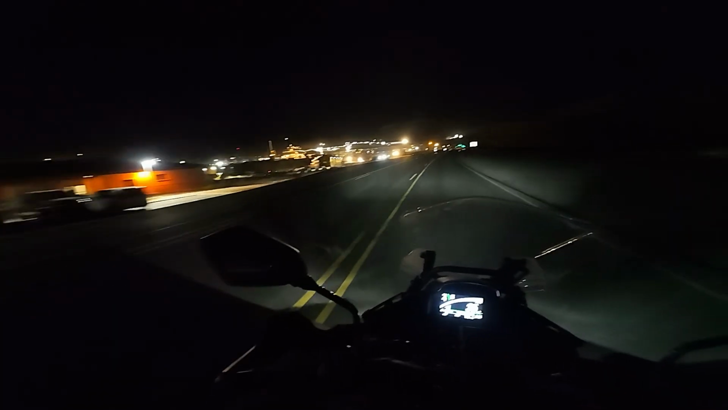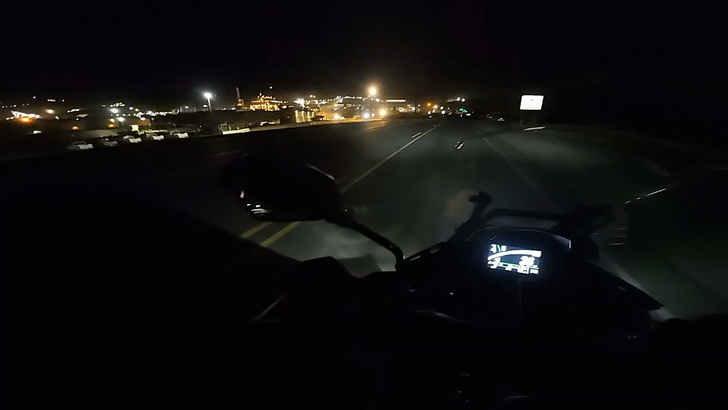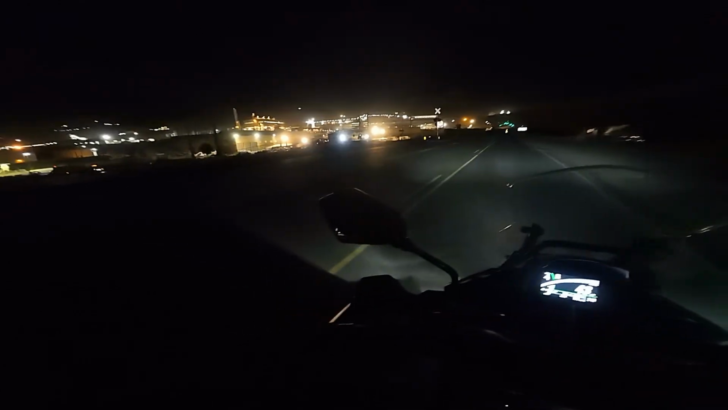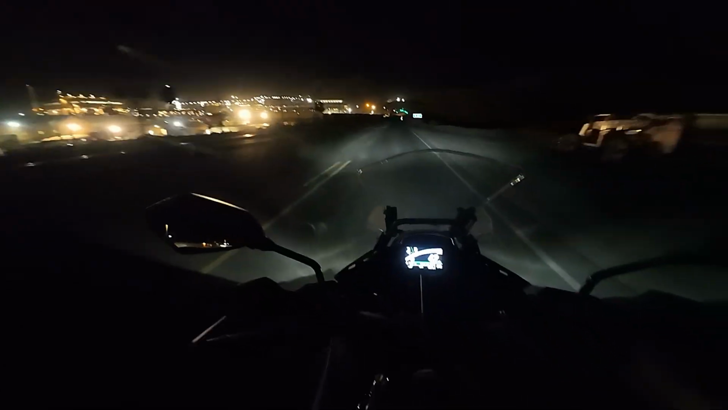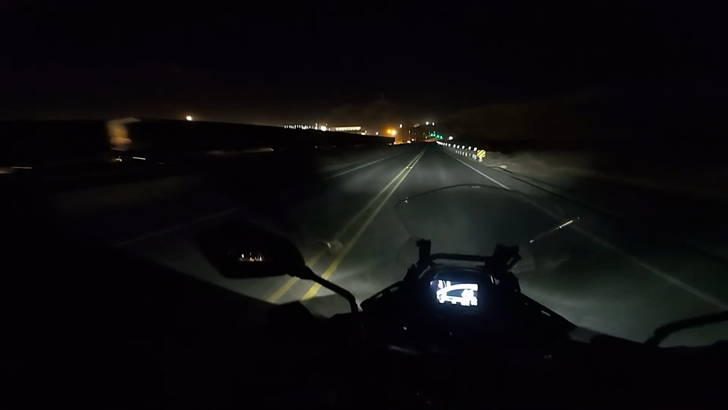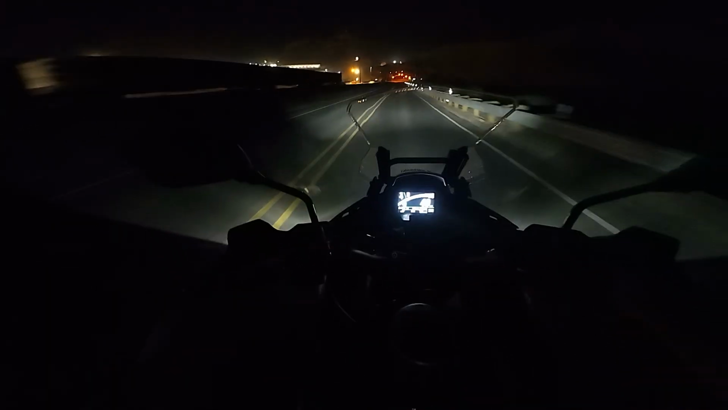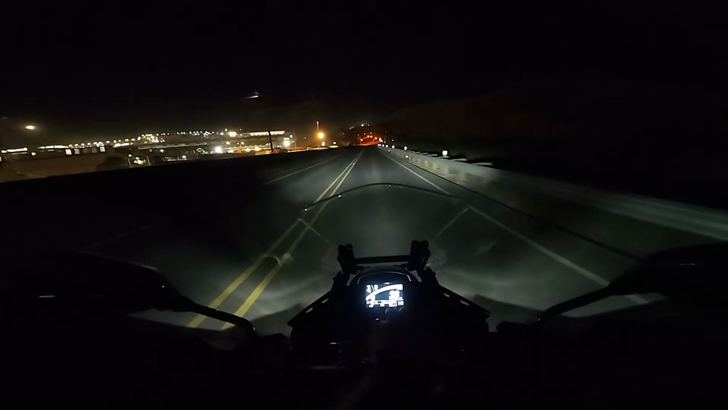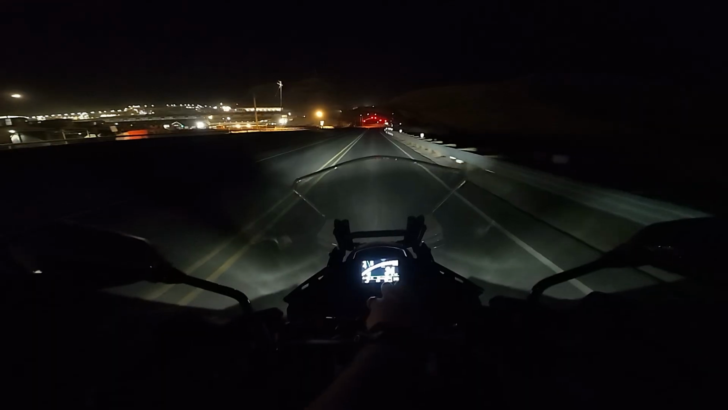Coming up kind of on the area I work here. I work in a big mine, so I guess it's not necessarily my area, but my company here. It's kind of this whole town, really. Then we're gonna kind of do a little cruise up the mountain here. See what we got going on. Not too shabby, I don't think.